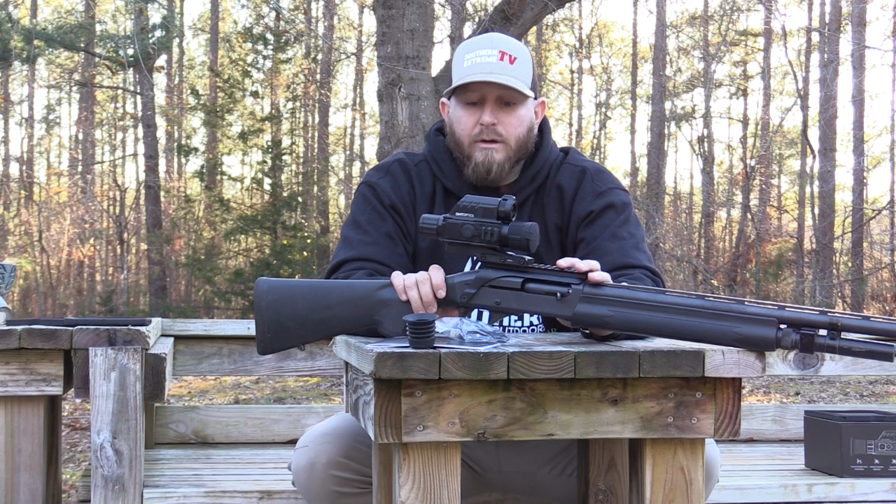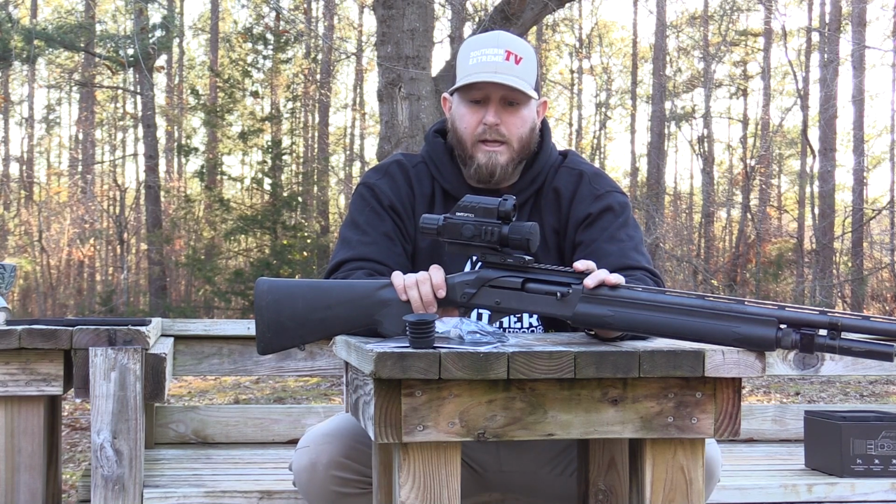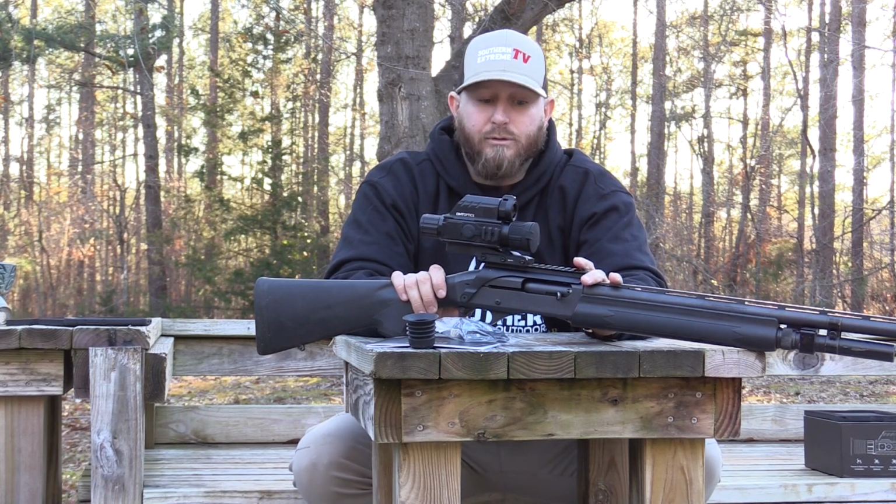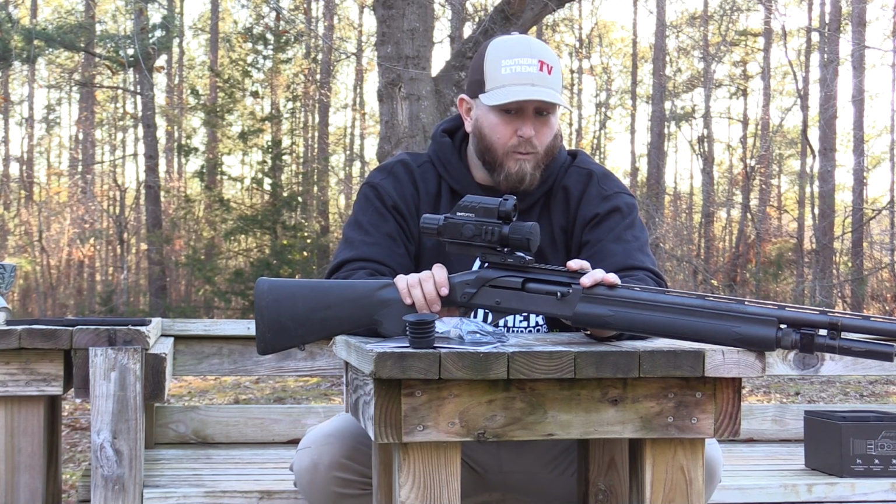For $1,000, you can check off pretty much all the boxes for a scope. You can use it in the daytime, you can use it at nighttime, you can use it as a thermal, and it's small, it's compact, and it's affordable.